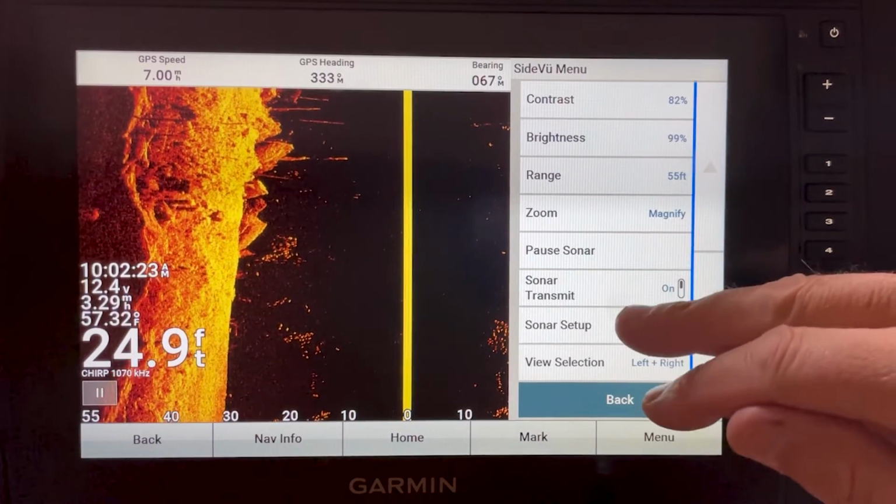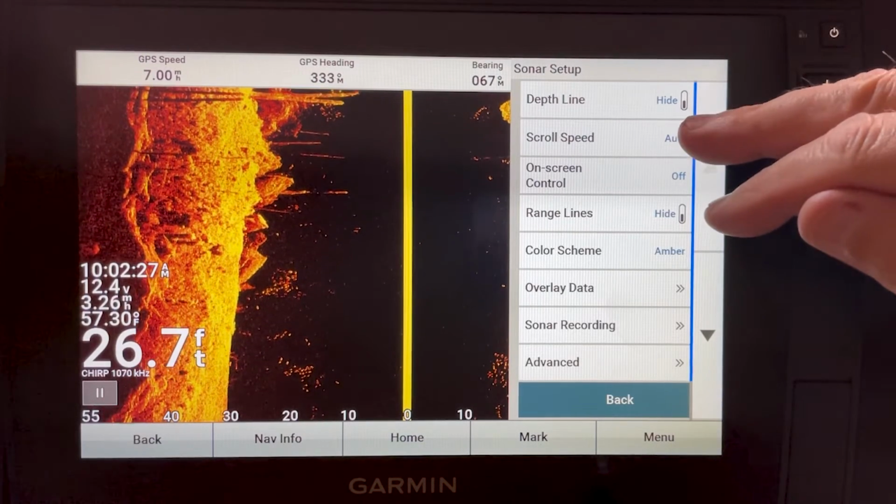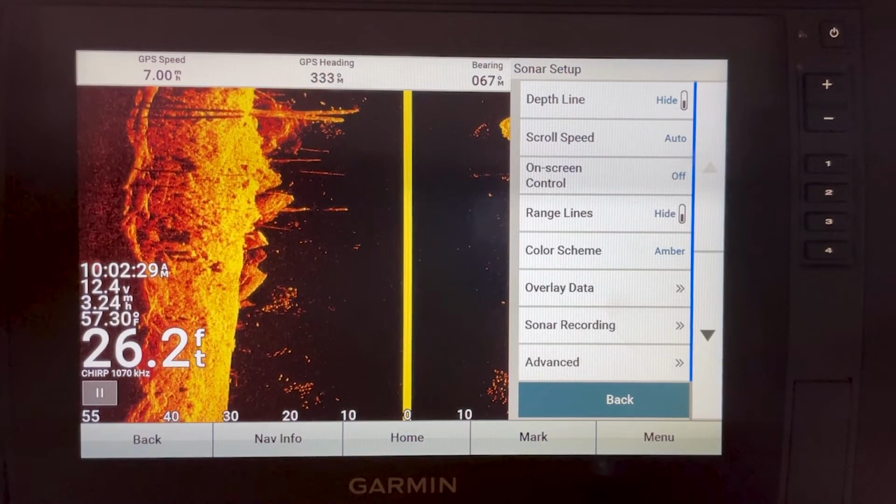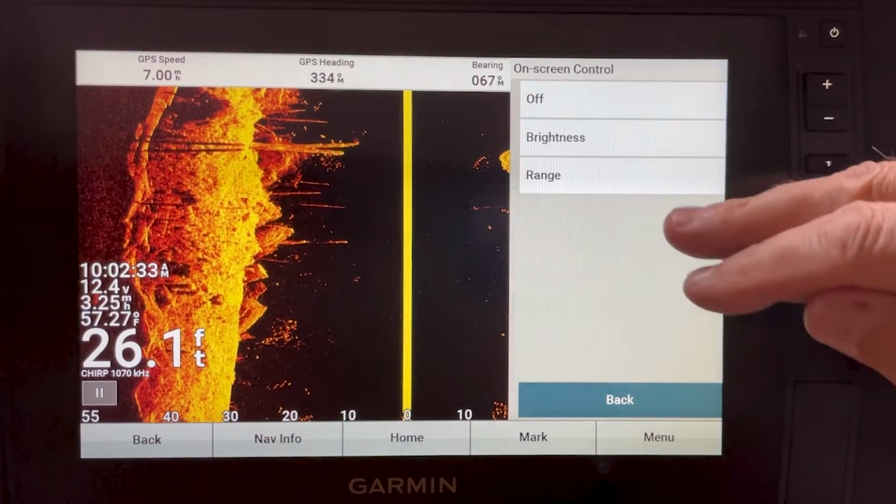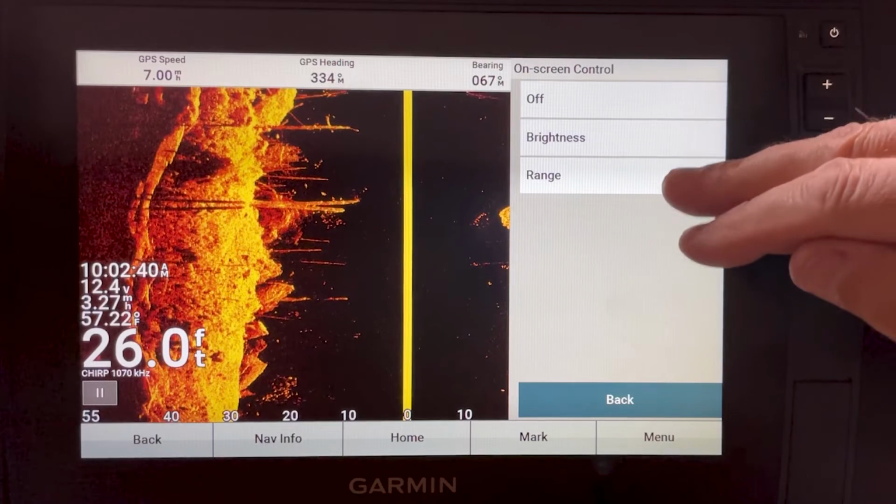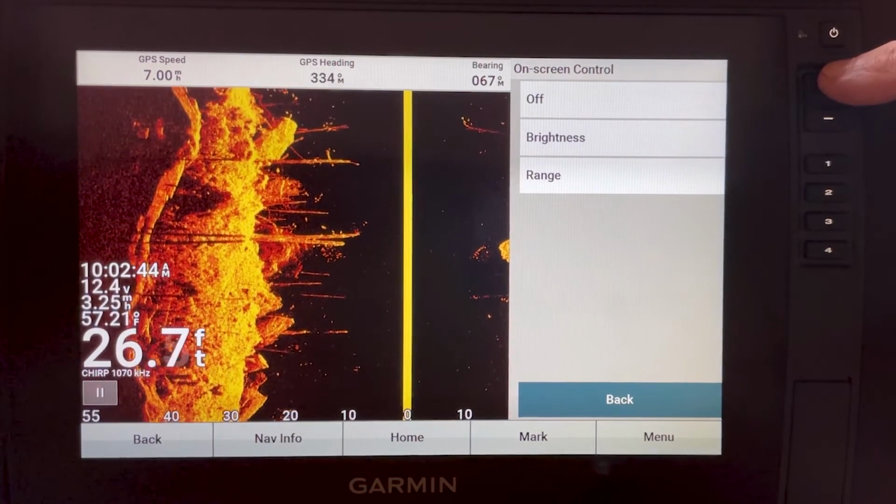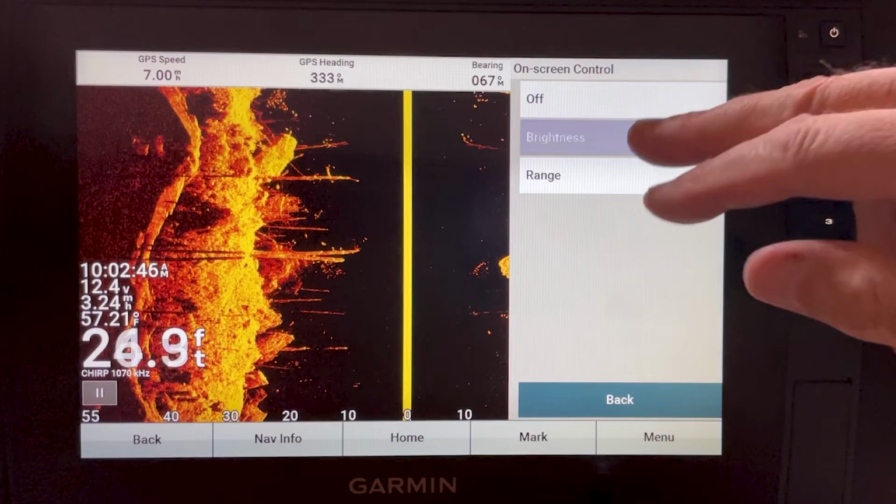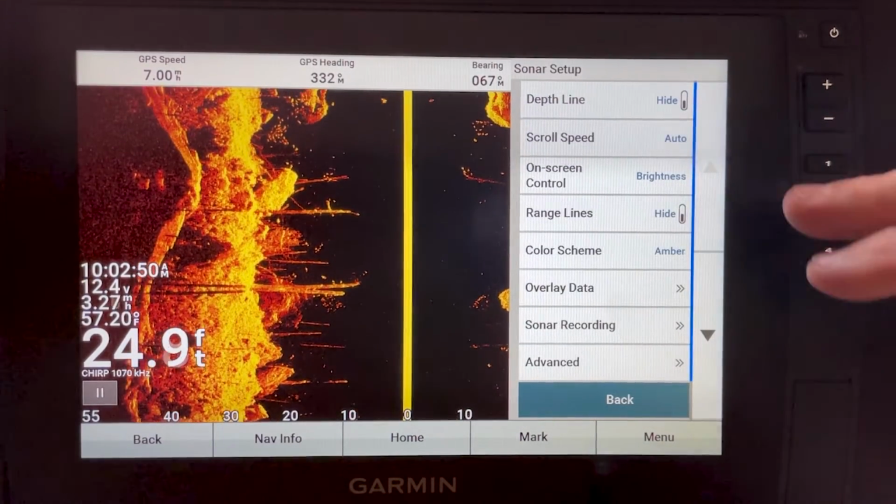Right, sonar setup is where a lot of things are going to be. Your scroll speed, I recommend leaving that in auto. Now your on-screen control, I like to set that to brightness. You have an option of brightness or range. Now you can already change your range with your plus and minus buttons, so I go ahead and set it to brightness. You'll see what that looks like here in just a minute.